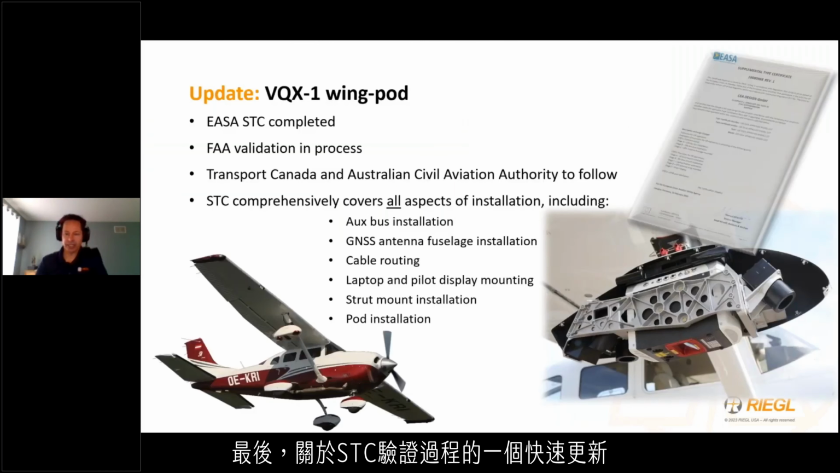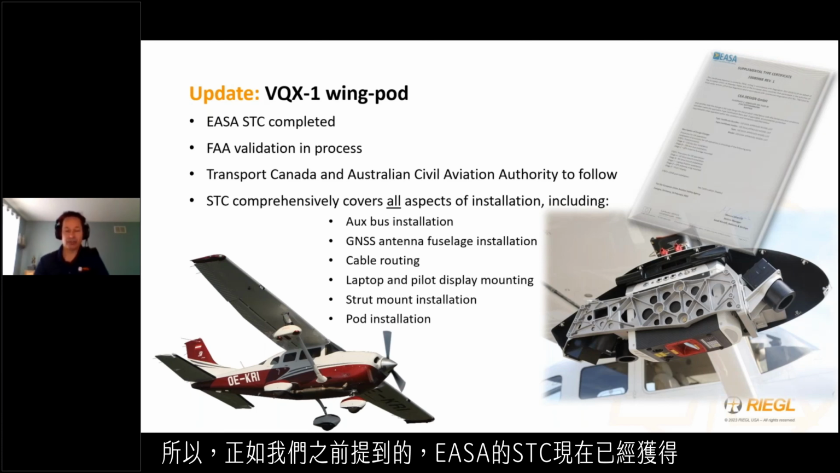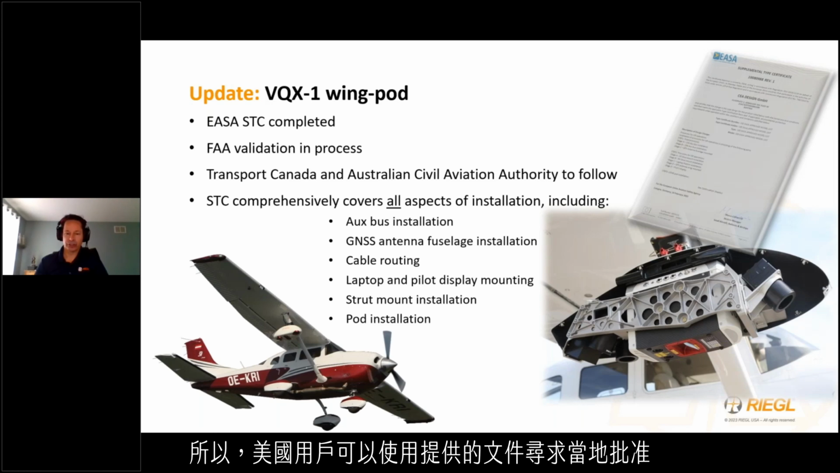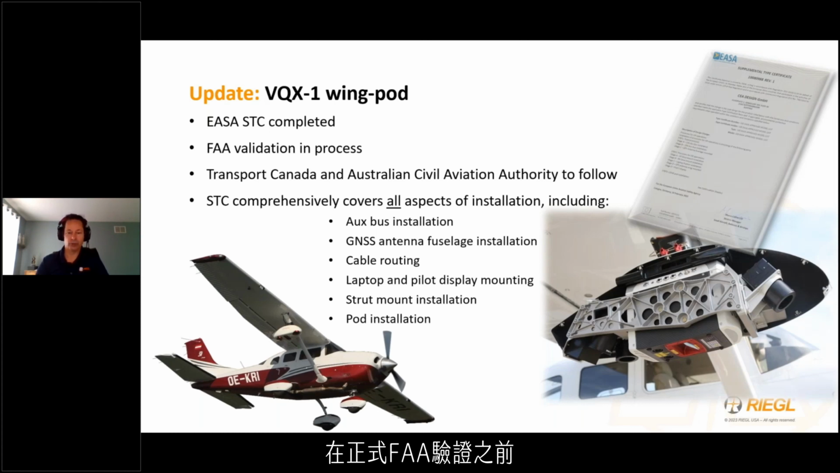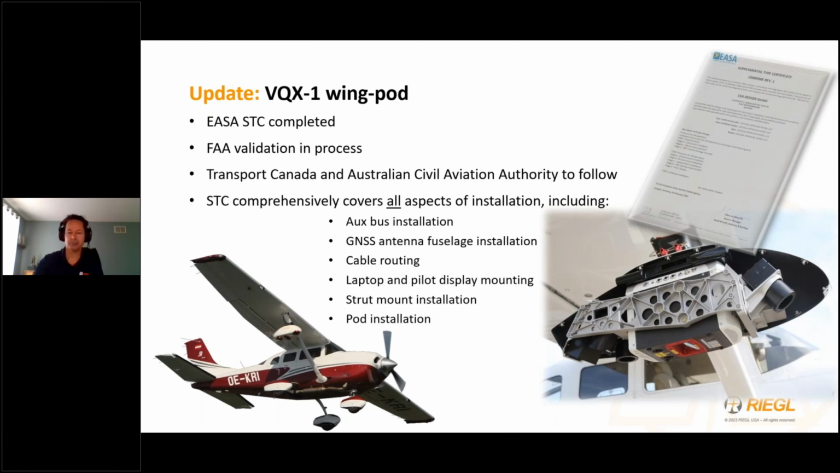Finally, a quick update regarding the STC validation process associated with our new VQX wing pod for the Cessna 172, 182, 206 small aircraft. So the EASA, as we've mentioned before, that STC is now in hand, and FAA validation is currently in process. So USA users can opt to pursue a local approval with the supplied documentation ahead of the formal FAA validation if desired. Following this, RIEGL will be further submitting documentation to Transport Canada and the Australian Civil Aviation Authority.